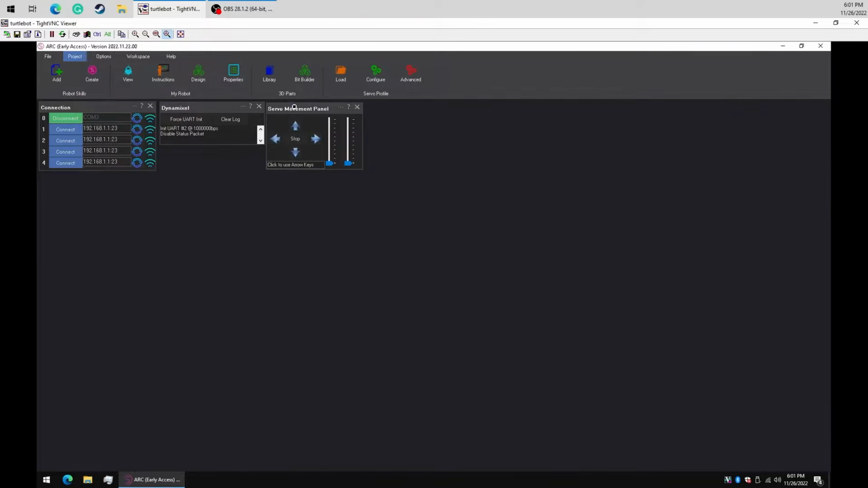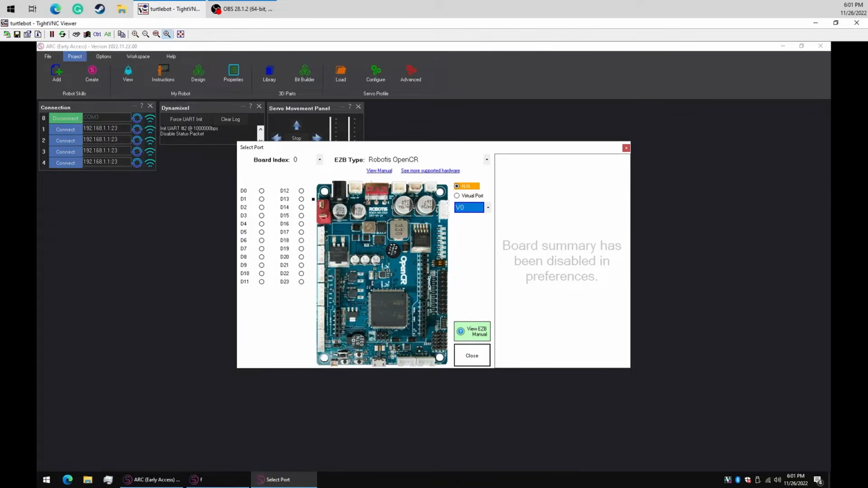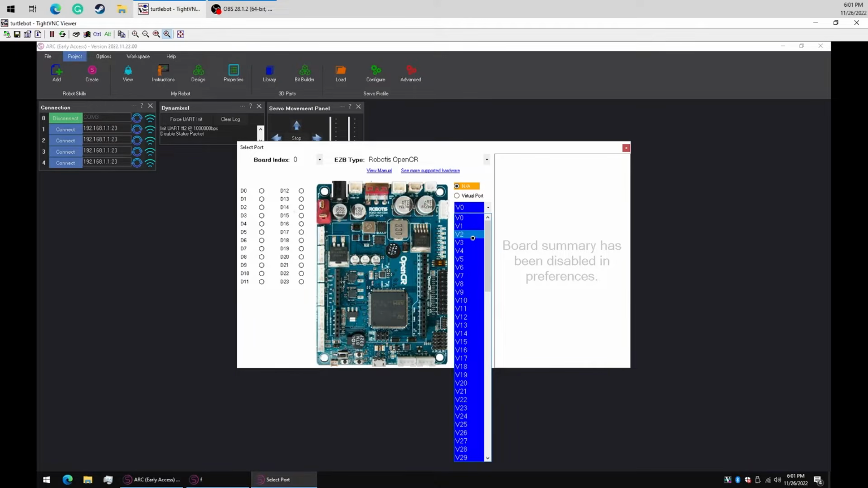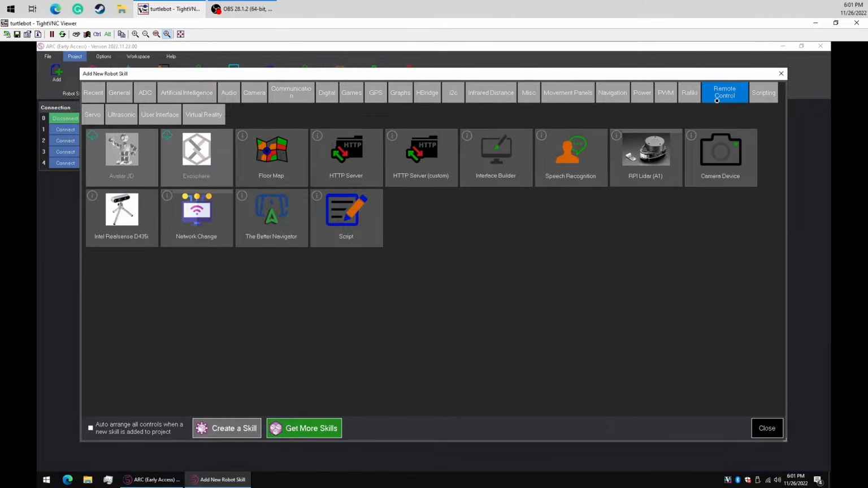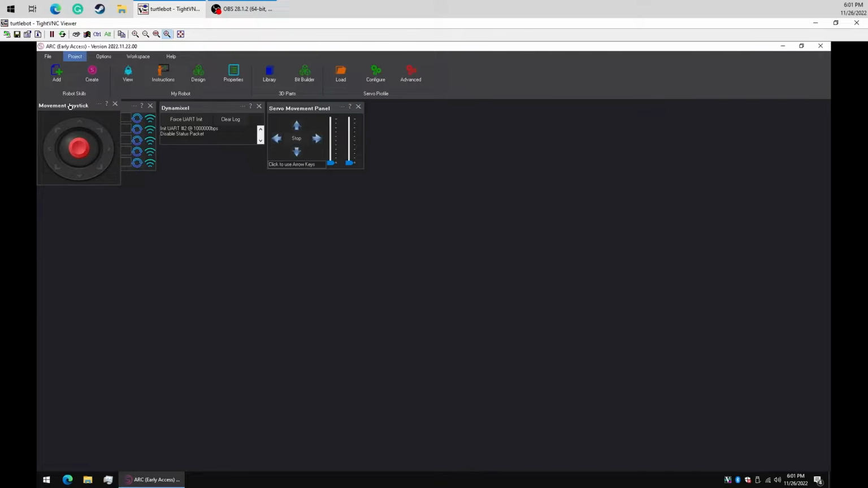And what I'll do here is we'll add V1 and V2. We have no idea if these are going to be correct for movement yet, so let's find out. Rather than just pushing these buttons and moving, why don't we add in a joystick? It's just a little easier to work with. So if I go into Remote Control tab here, we have a movement joystick, and this is nice to use.